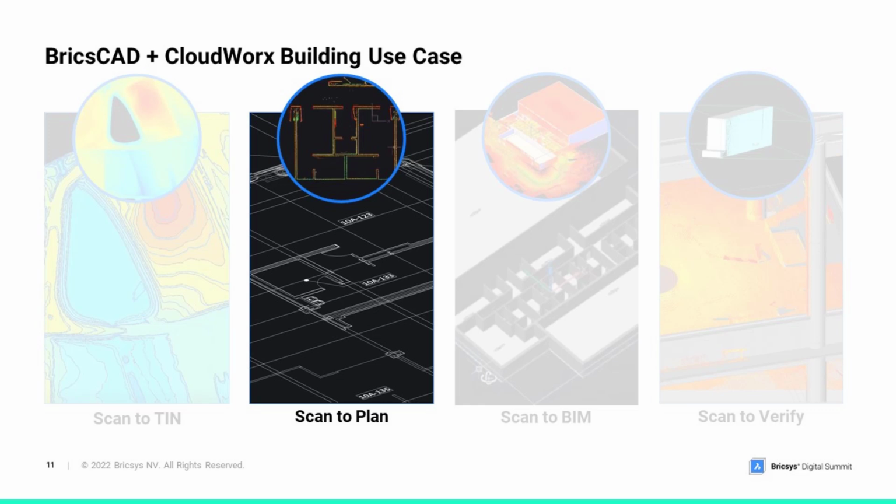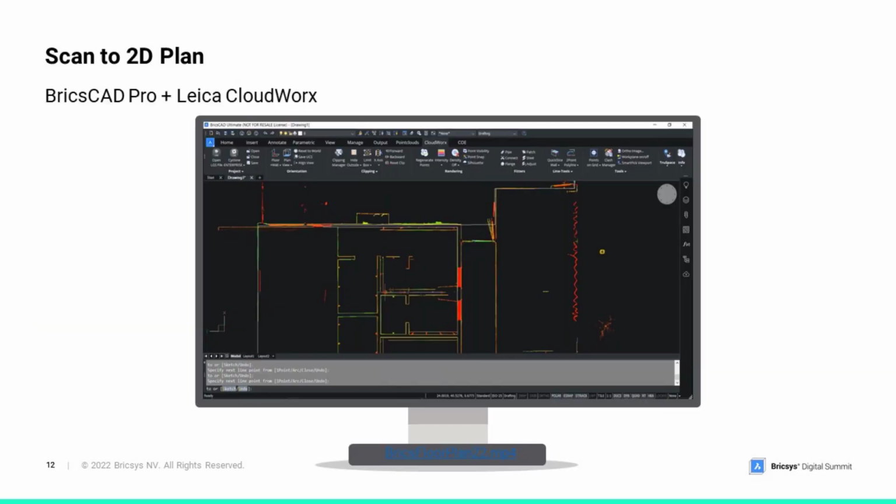So many of those customers may want to use a 2D plan, whether that's the end deliverable or a starting point for the next step. These 2D plans are widely used, as I'm sure you all know. And so we'll show you some tools that help us create plans within BricsCAD.